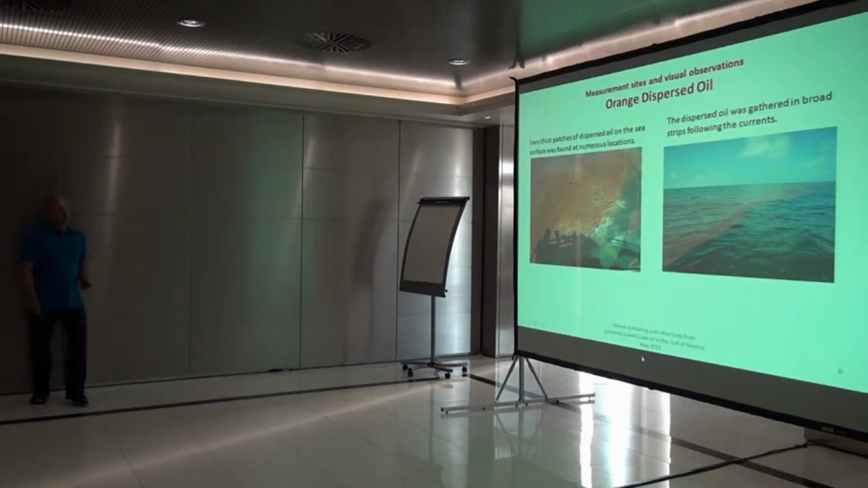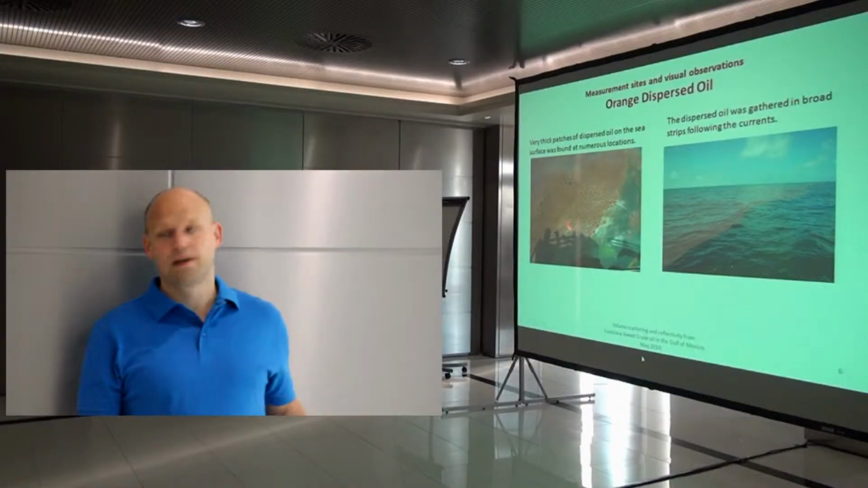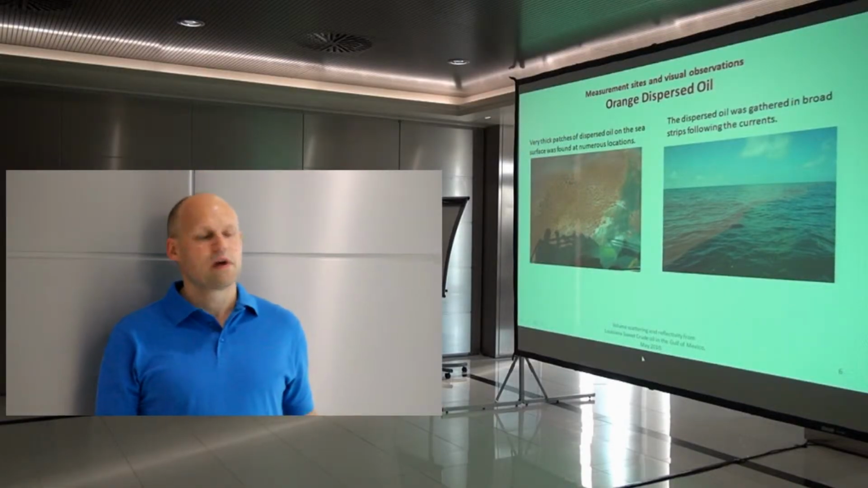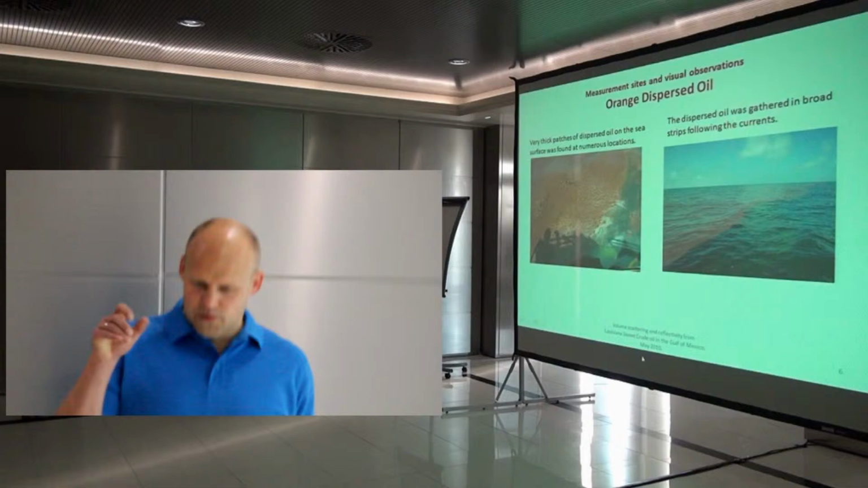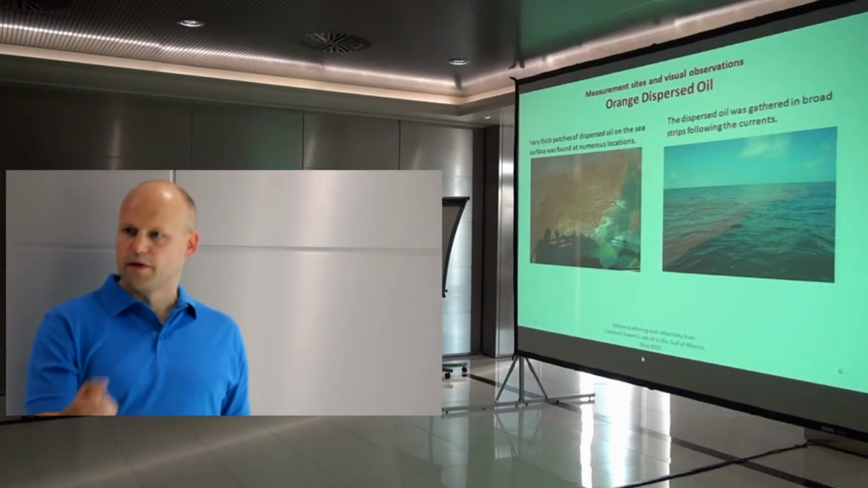Okay, the most frequently observed substance that we saw was this orange dispersed oil. When we finally found it, it was everywhere, and it followed along the currents, and there were some really nasty patches. And I think they used all this chemical substance they put into the oil in order to make it sink.